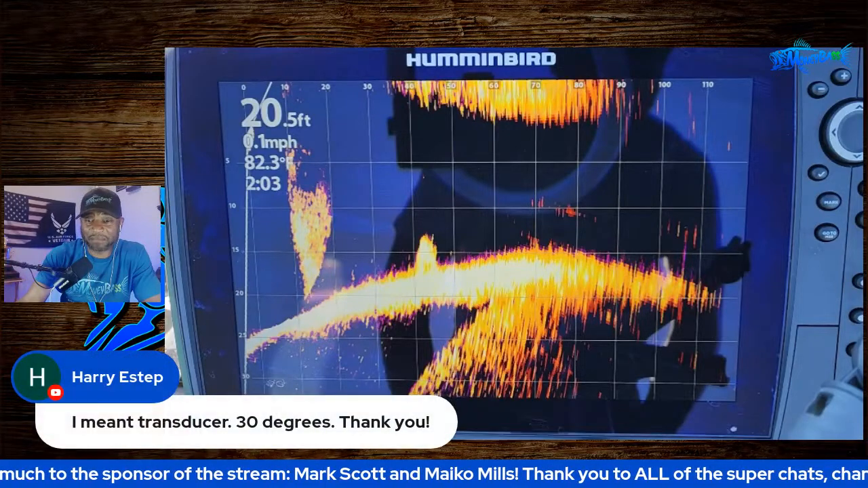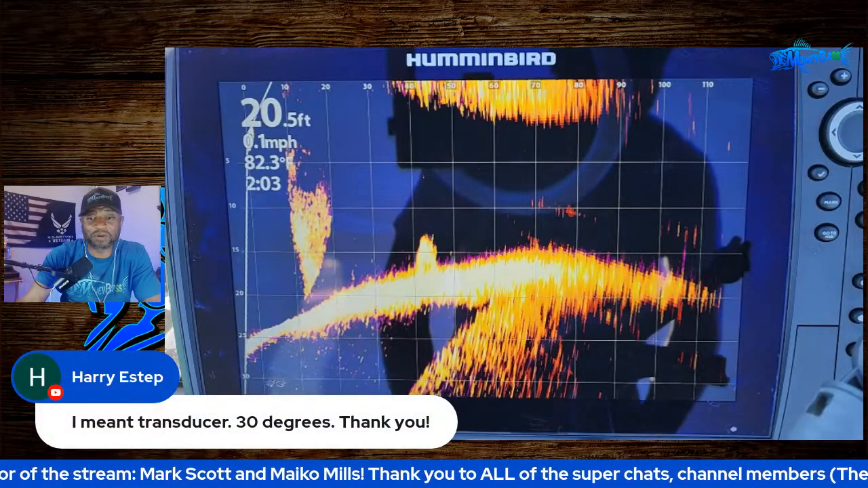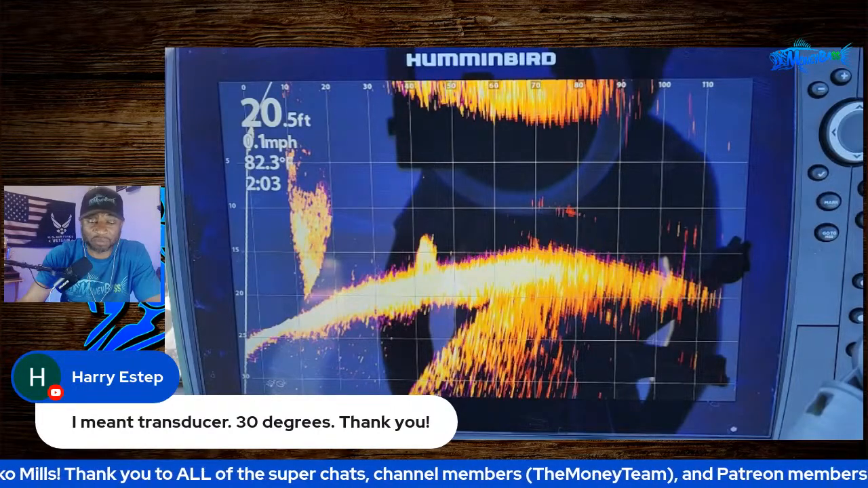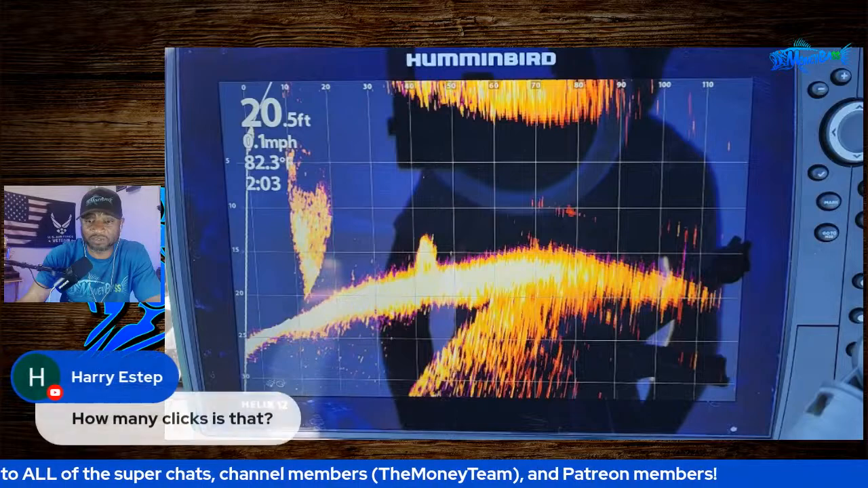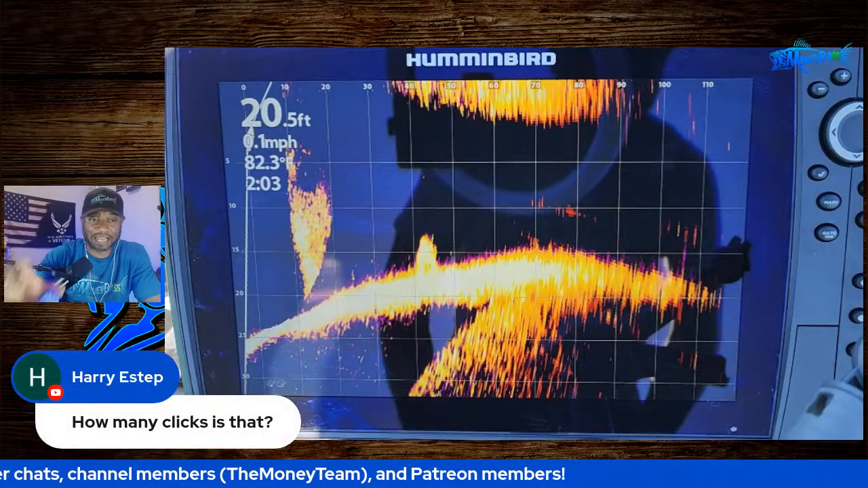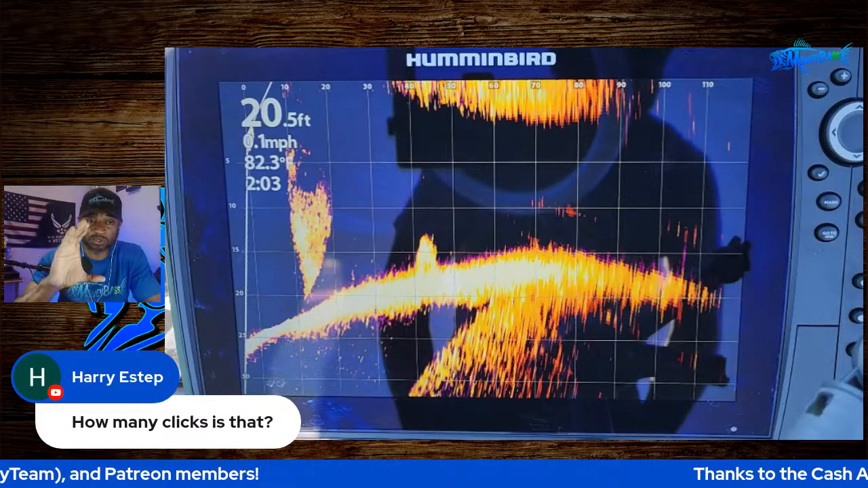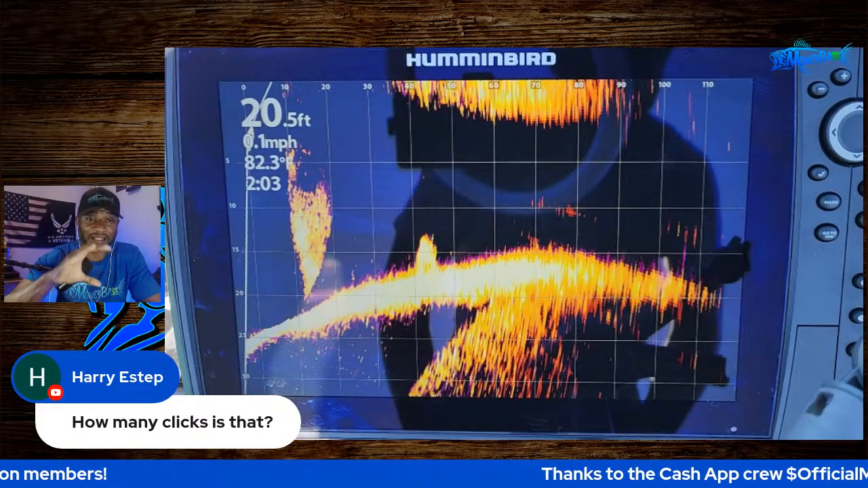And then he says, I meant transducer 30 degrees. Thank you. Okay. So yeah, that's in the settings. And I think I have a portion on here where I do actually pull my settings up and show the settings themselves. And then you said, how many clicks is that? So what he's referring to, guys, when he says clicks, physically on the transducer, as you're turning it, it is making a click sound.